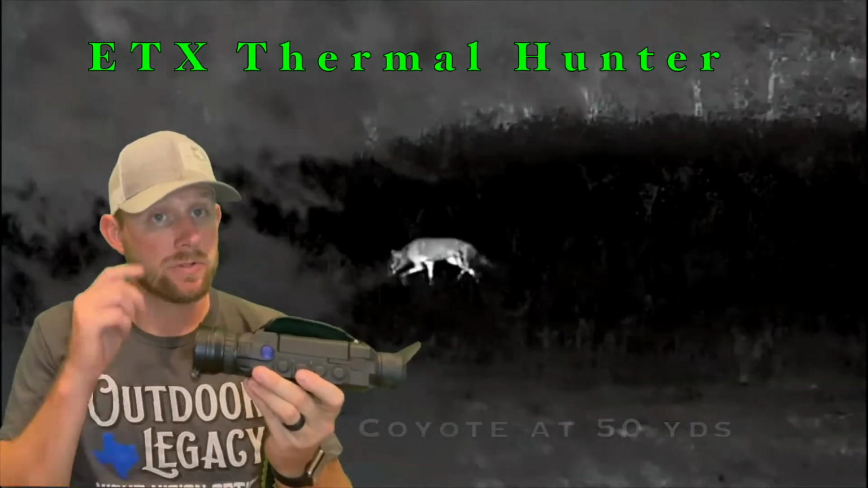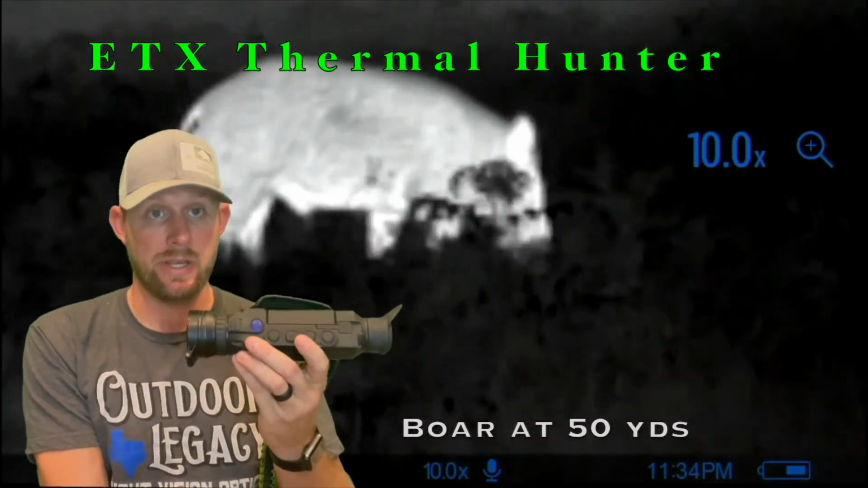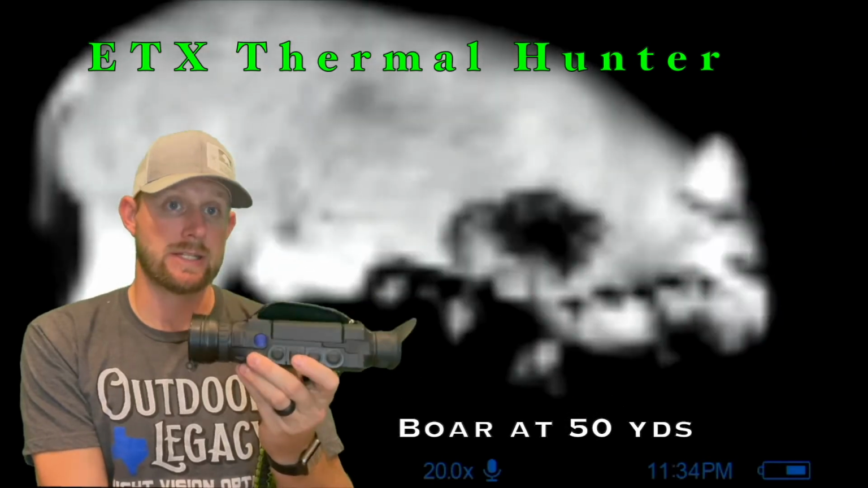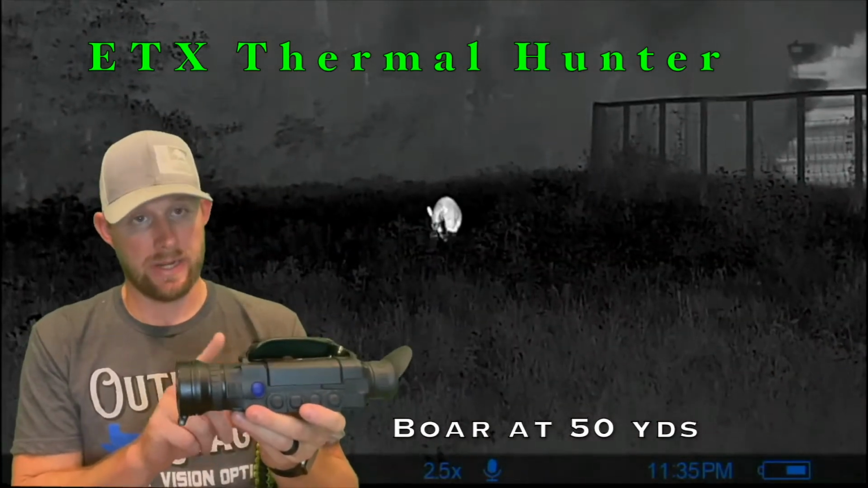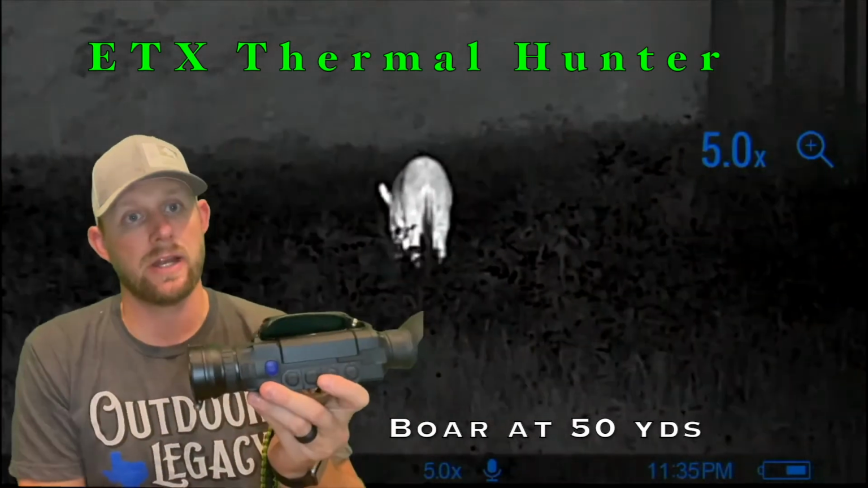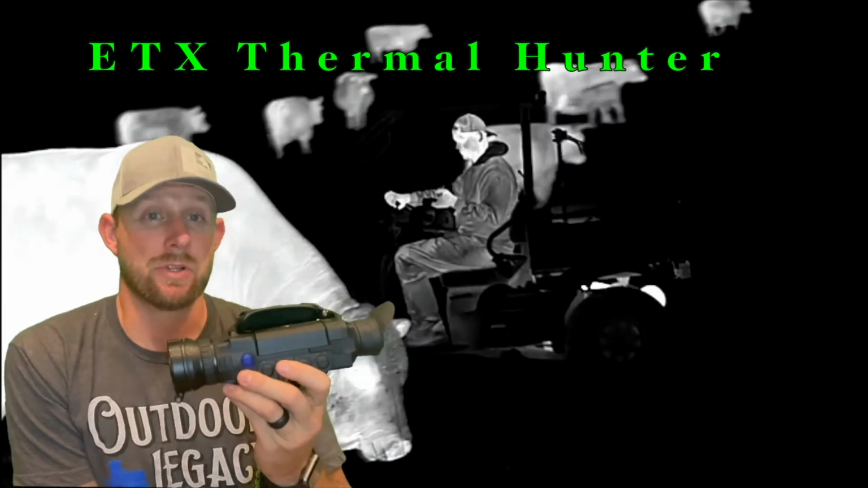Like I said, this is Pulsar's top of the line model, so it's got all the bells and whistles. It's got 8 color palettes, picture-in-picture, video recording with sound, and can take still images as well. It's got 16 gigs of built-in memory. They changed the outer material to a magnesium-based body, and they enlarged the frame just a little bit, not even noticeable in my hand. The only reason I know that is that the specs say it's a little bit bigger. So a lot of things are very similar to the Helion.